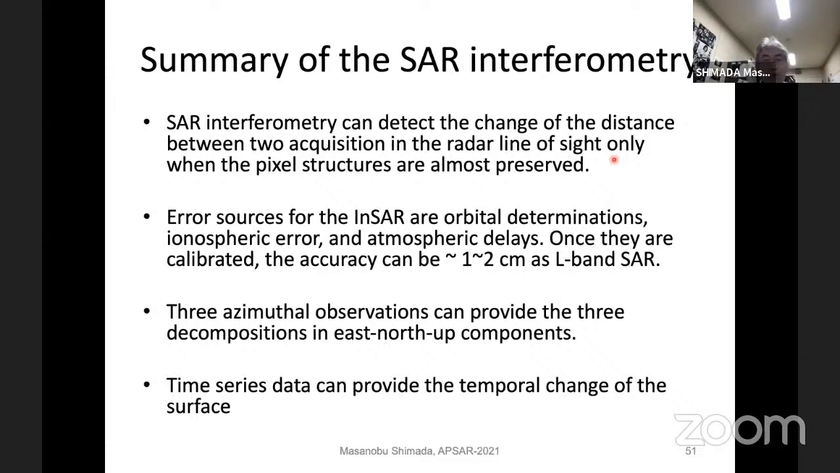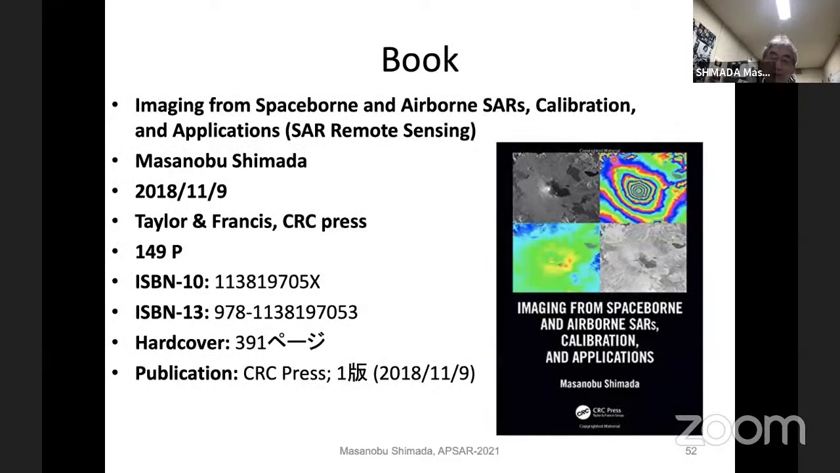Three azimuthal observations can provide decomposition into the east, north, and up components, three components. Time series data can provide the temporal change of the surface. Time series zero baseline interferometry can provide the temporal change of the surface. And this is a real final slide.